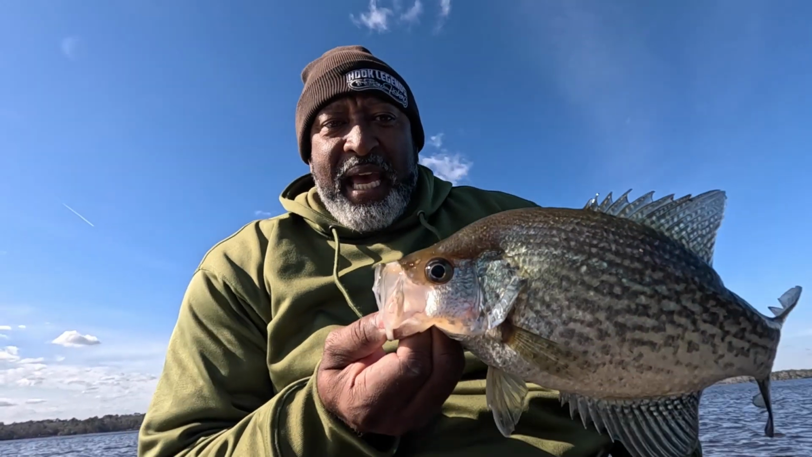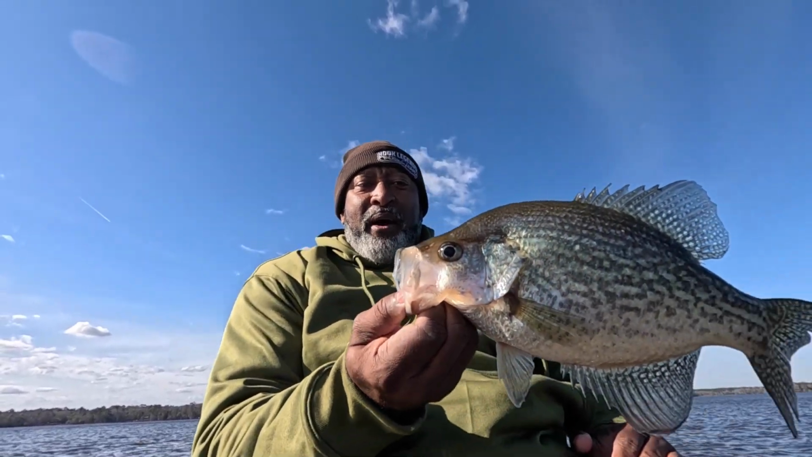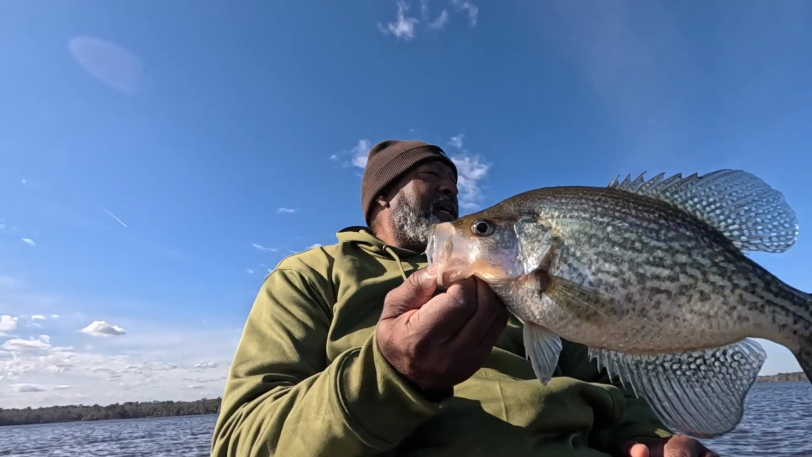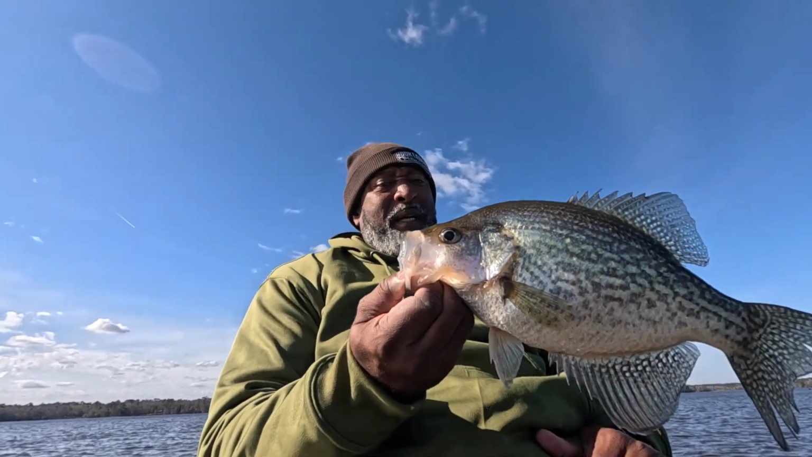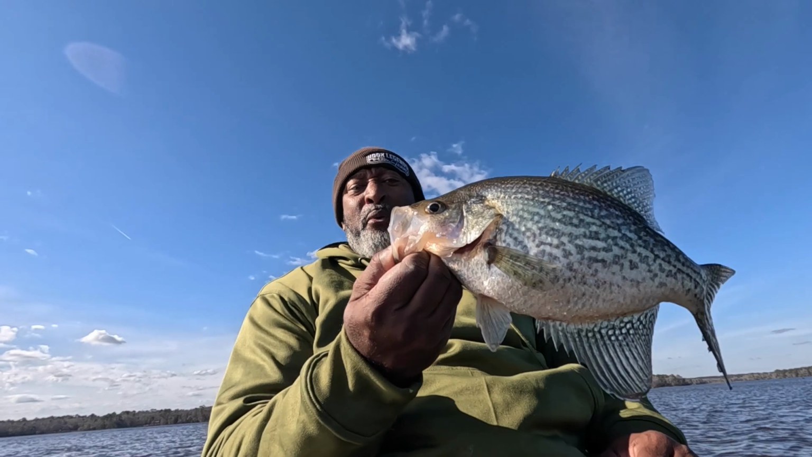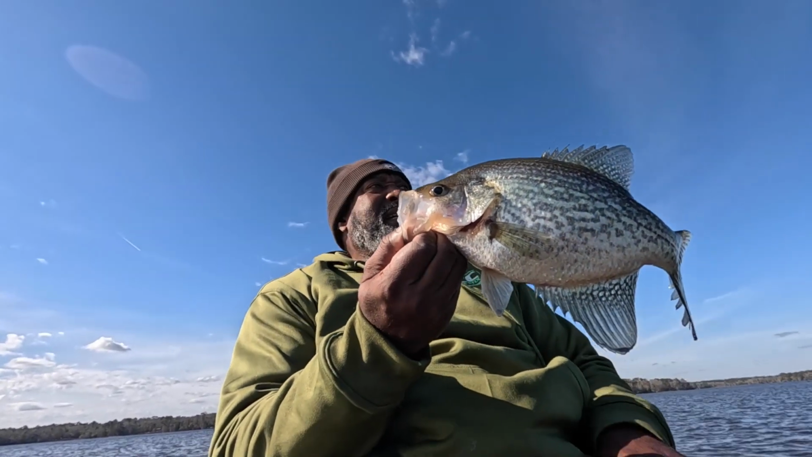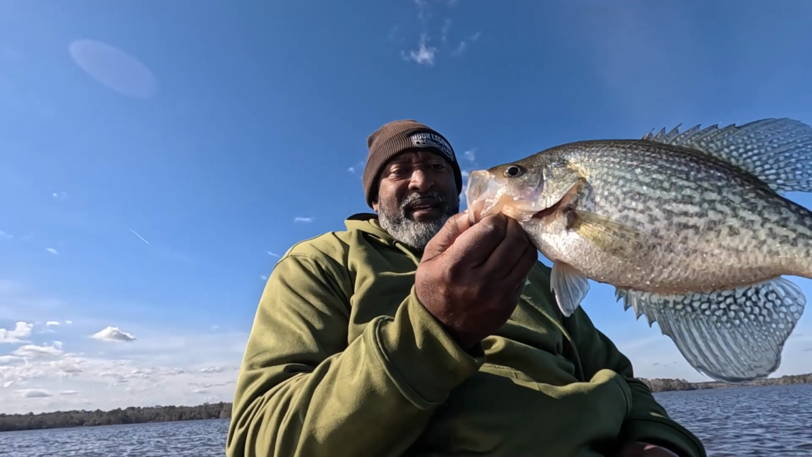Nailing these fish on the ACC Crappie Stix. Better go out and get yourselves one. Nice fish. Now, guys, I'm having a rough time out here. This water, the wind's blowing. I'm in a lightweight boat. It's blowing me all over the place. But see if I can catch maybe 3 or 4 more, and then I'm going to get out of here.